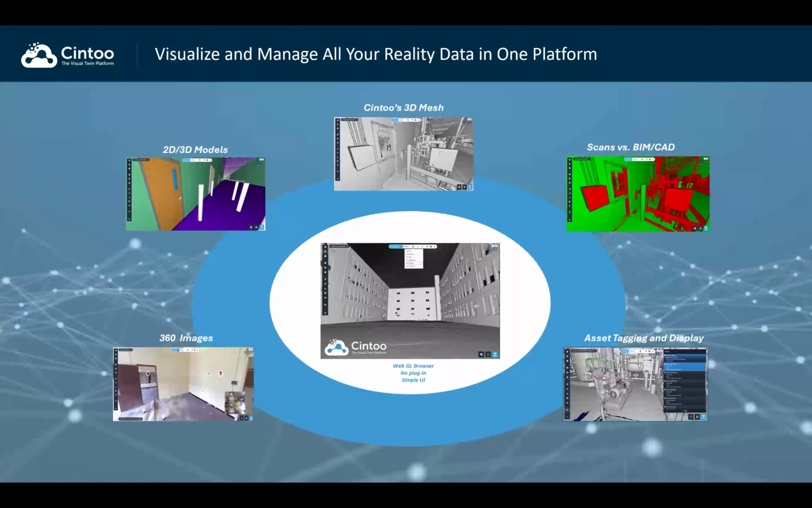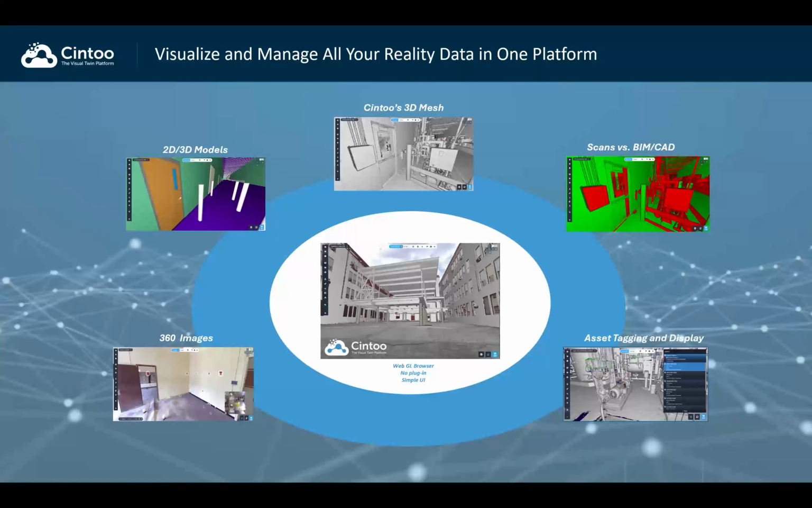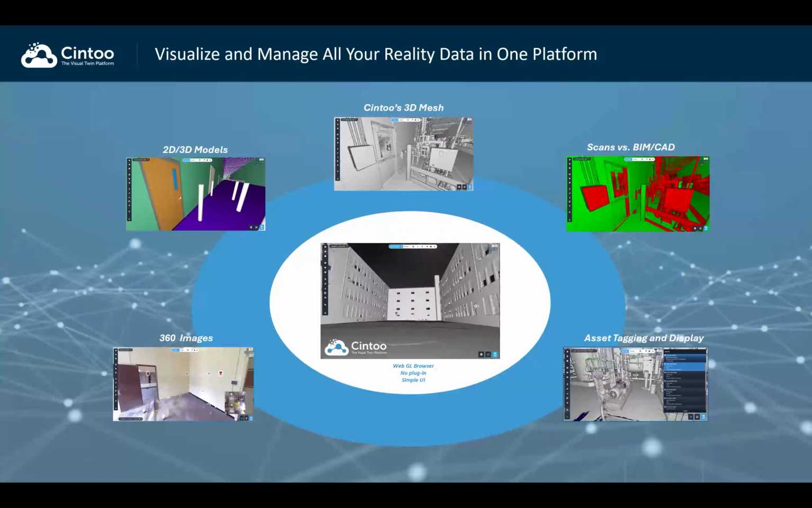So whether we're talking about point clouds, the scans, the 360 images, the asset tagging functionality that we have, obviously the 2D model. All of that is displayed in the same viewer, overlapping each other into like a split screen. So it's really about collaboration and helping our customers get the most of their data.